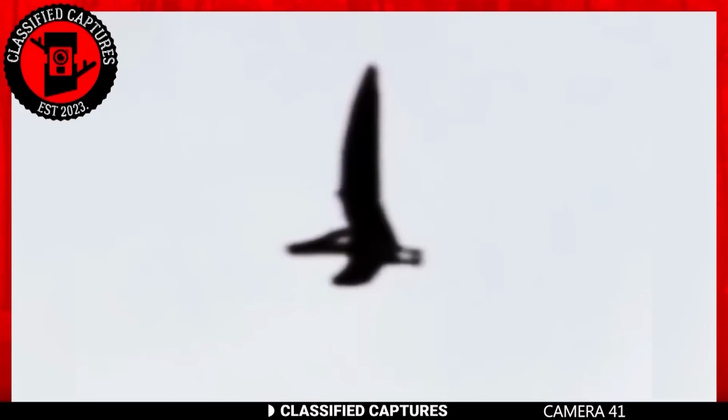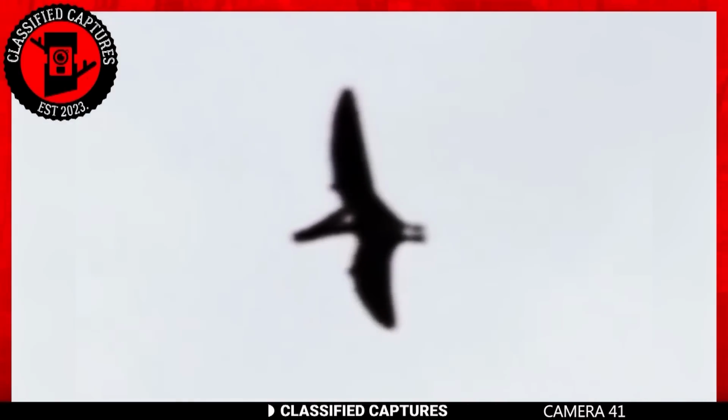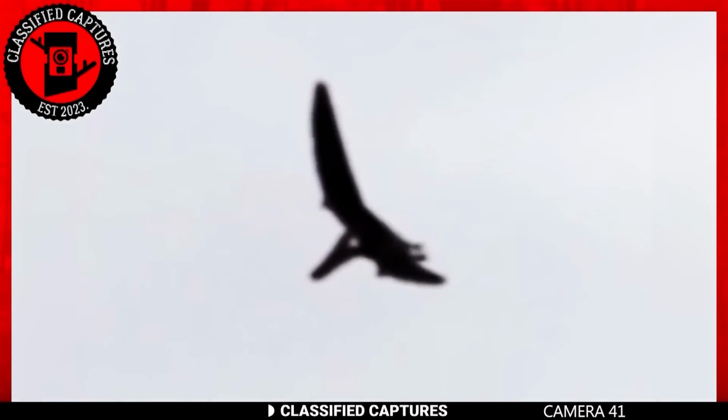Now let's examine the silhouette of this flying creature, if we can even call it a bird. Yes, this flying creature has wings and a beak, but doesn't it remind you of the flying dinosaurs from Jurassic Park? The ones that attack planes and snatch humans from the sky. The pterodactyl is what they're called.